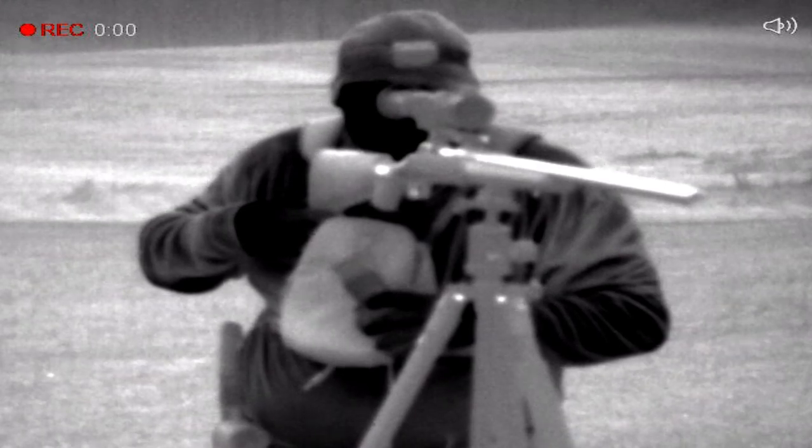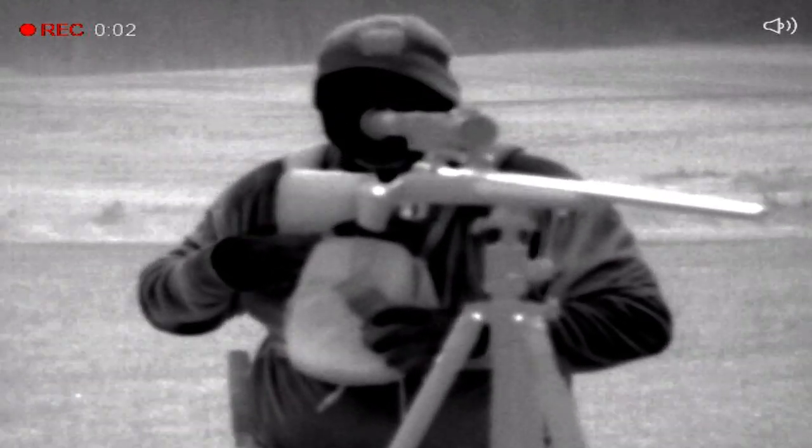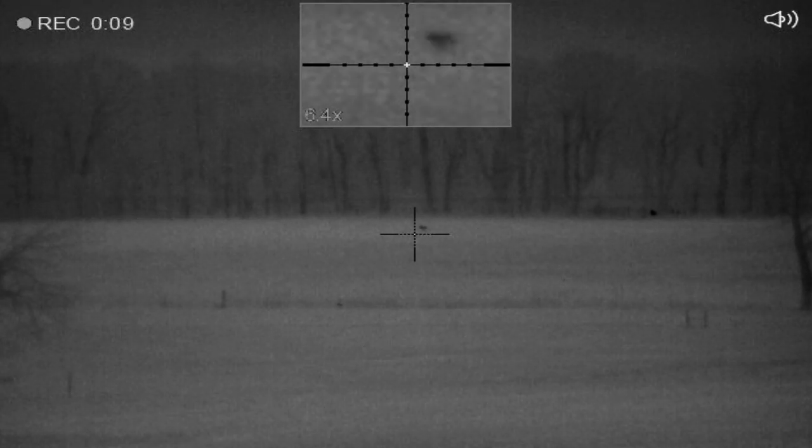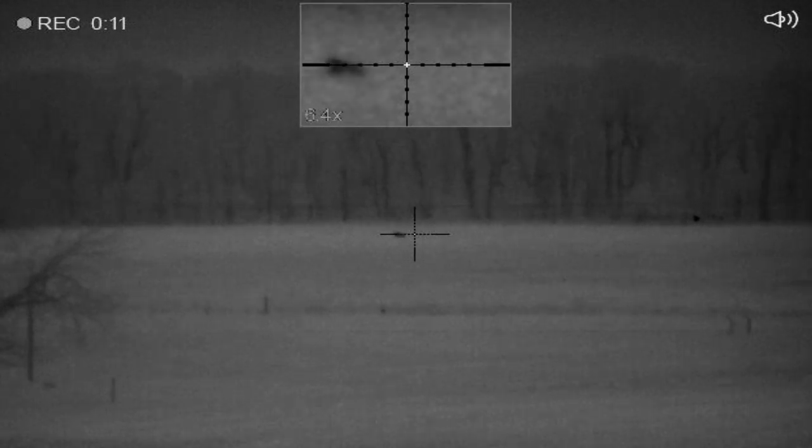The boys had called me over here tonight because there's an old male in this area. I'm just trying to simulate to him that I'm a young female. It's January and it's time to breed. Yeah, he's going to play the game. Dave's